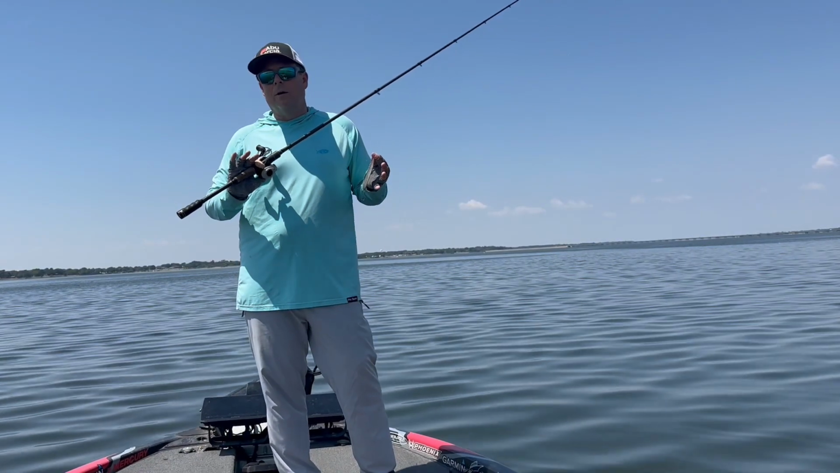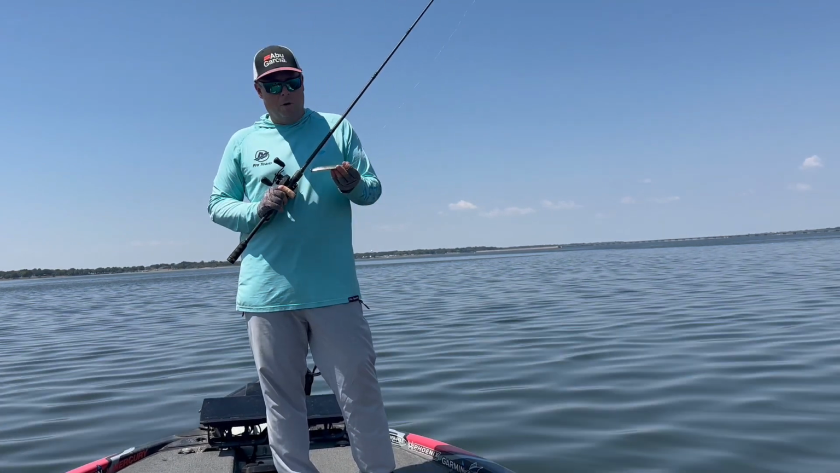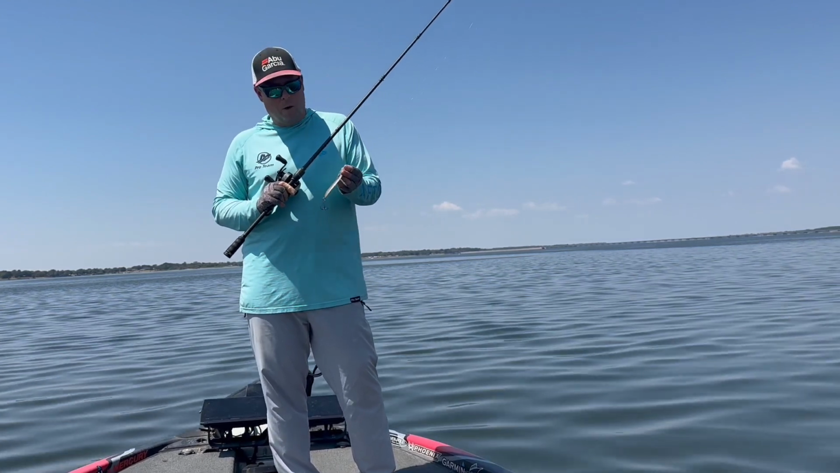And there's big ones. You can go with that Ben Parker style, that big 10-inch spoon on some of the big bass lakes. Works well. There's little 2 and 3 inch versions. But the 5 inch is kind of the killer. That's the year-round one. It seems like it'll always work.